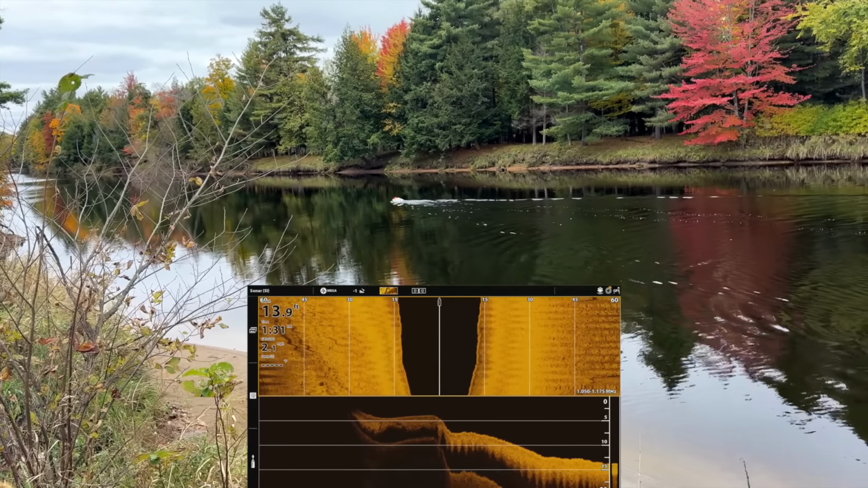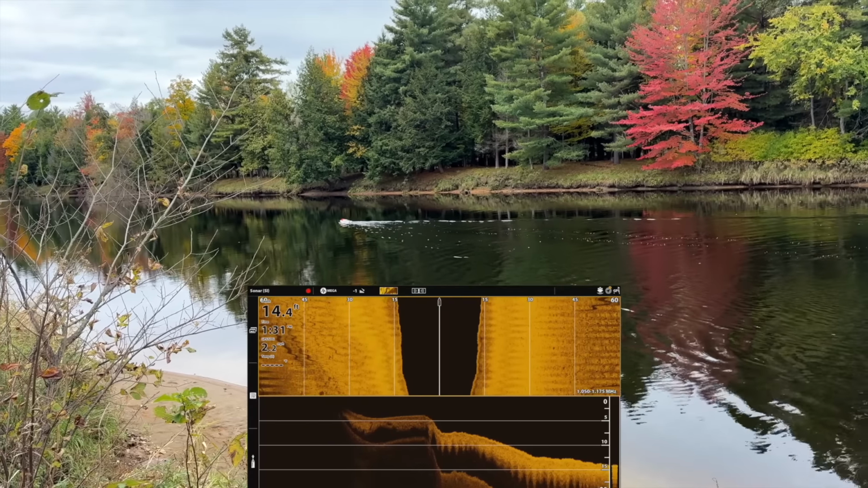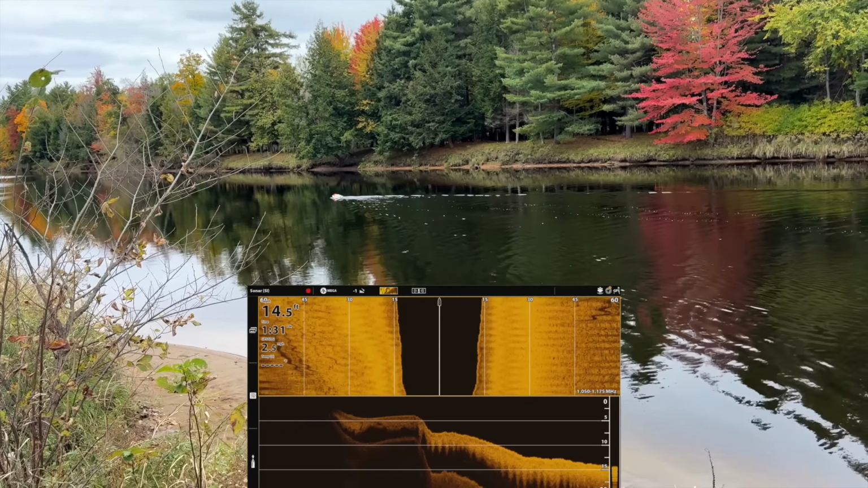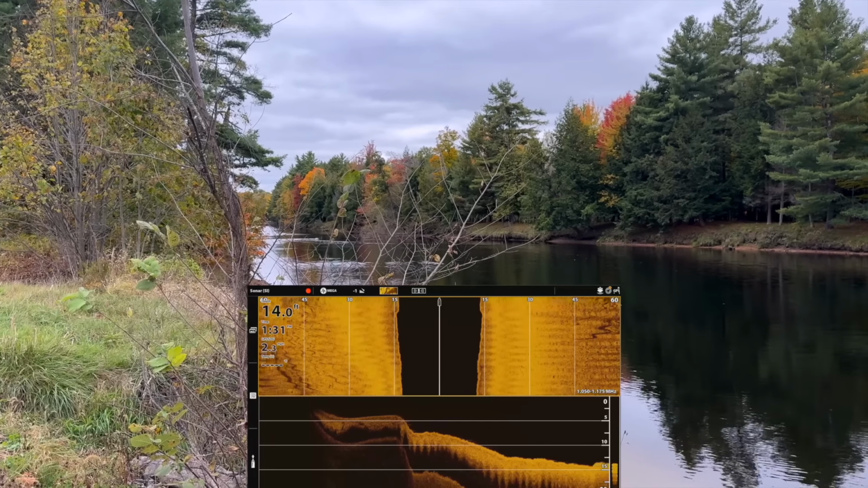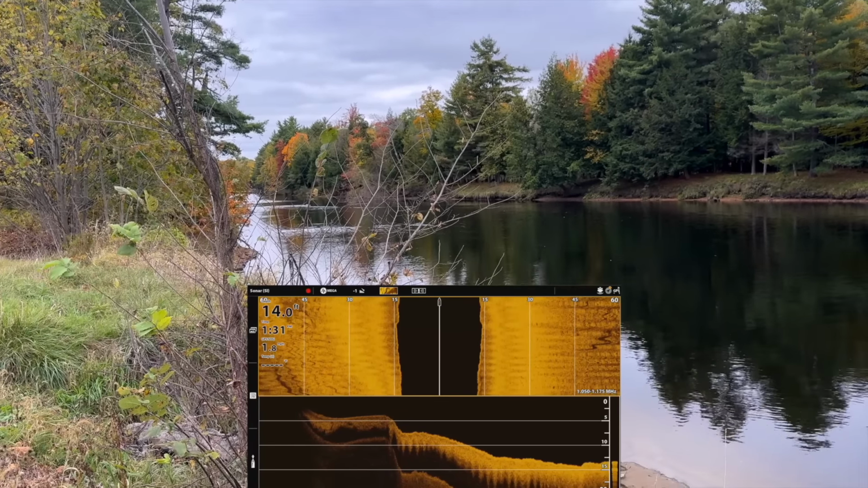12 feet. And I'm not seeing anything right now. So Jacob's way down there. He just turned around. He's coming back now.